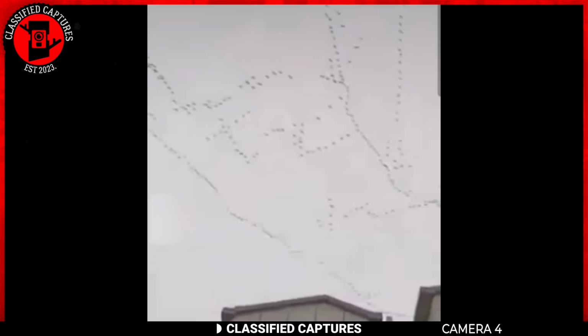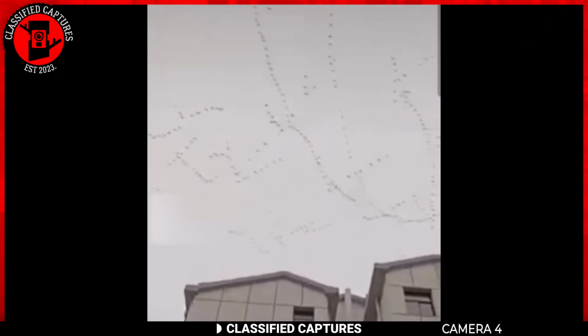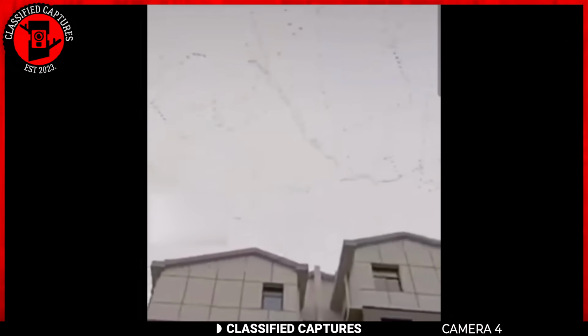In Xinjiang, people have been noticing these things in the sky. These patterns you see are birds. According to the owner of the footage, this was not the first time. The birds have been making these strange patterns in the sky since February of 2023. What could be causing these birds to do these strange performances in the sky?